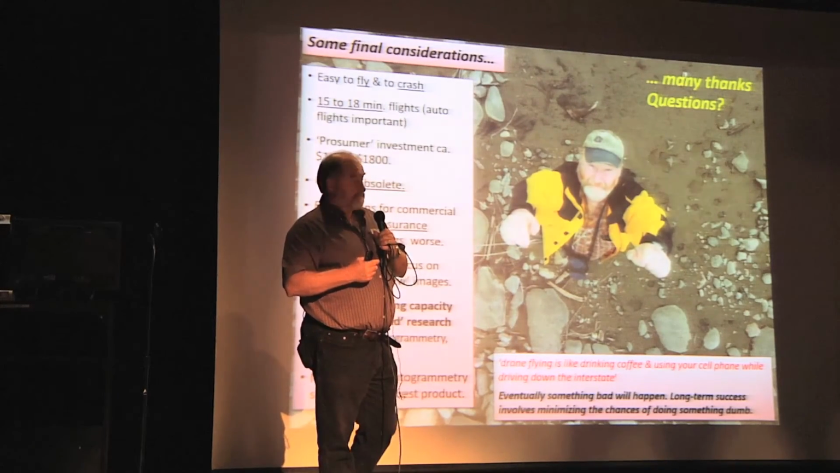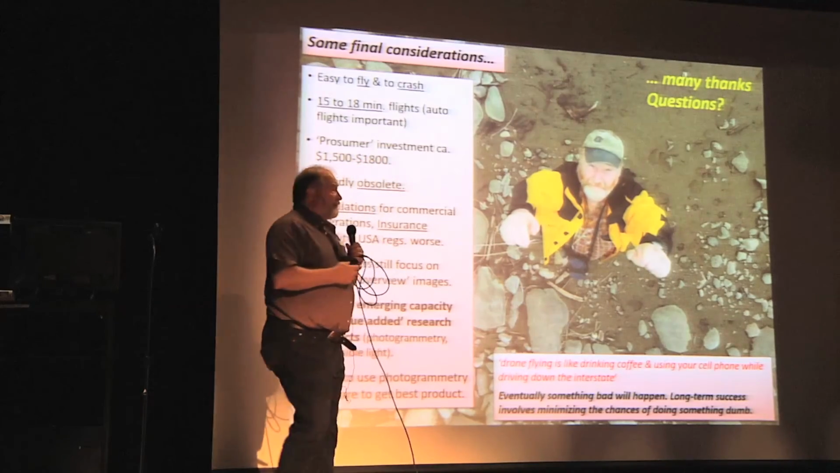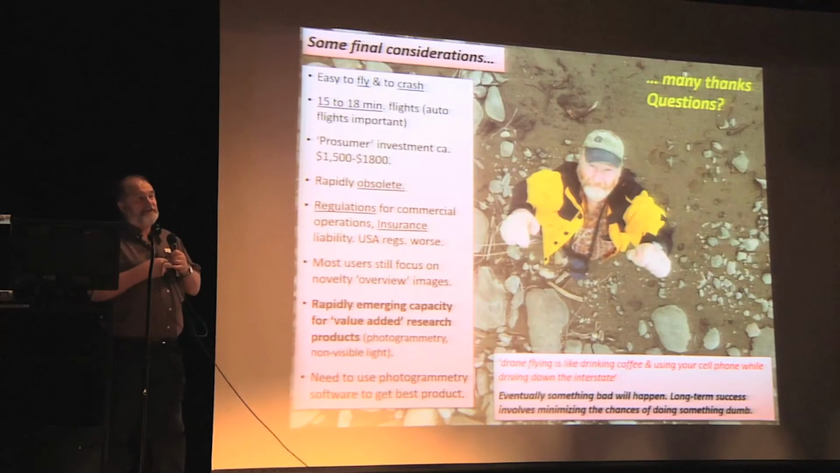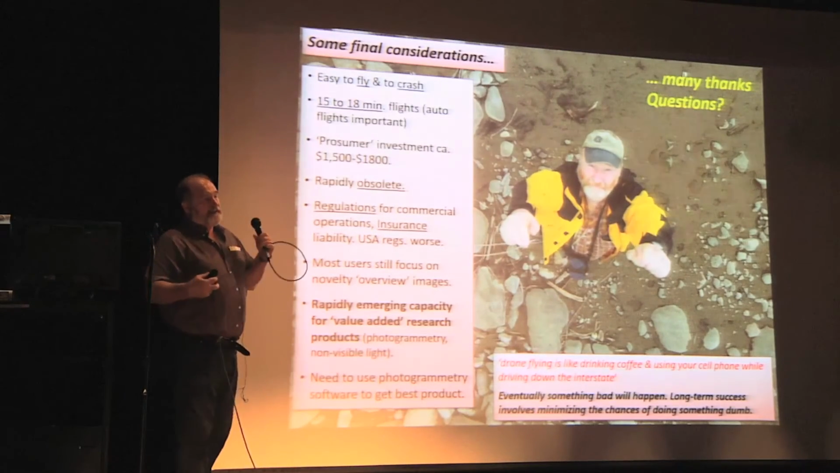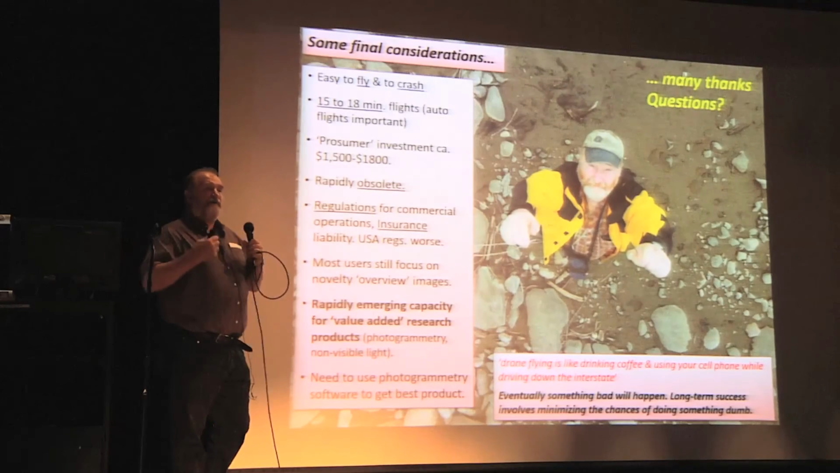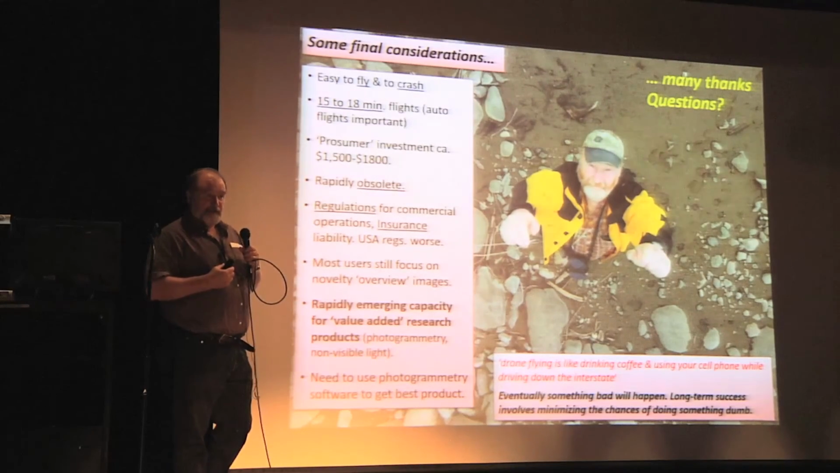What model are you using? I'm using a DJI Phantom 3 Advanced, which is probably the least expensive high-grade machine that I could find that overcame the photo distortion problem.